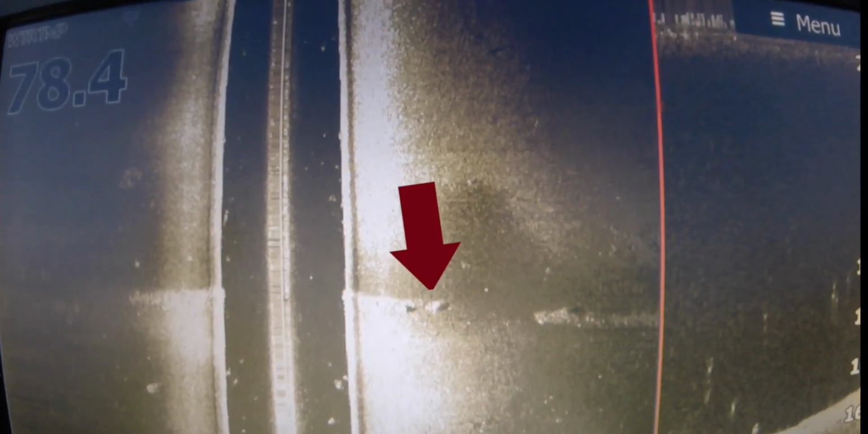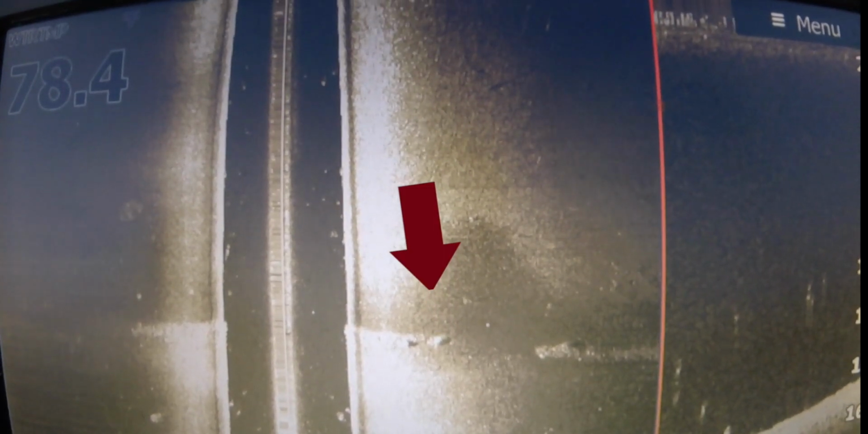Right there, that rock that the arrow's pointing at right now. Now, keep in mind, too, on your side scan, that rock doesn't look very big, but I can promise you that that rock is probably almost the size of a car. When you're looking at it on down scan or side scan, it's going to look much smaller in comparison to real life. So that's another thing that you want to keep in mind.